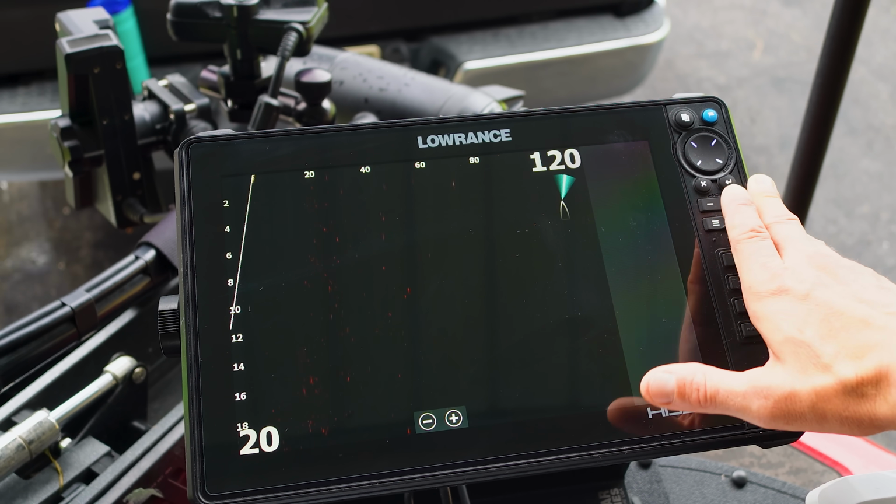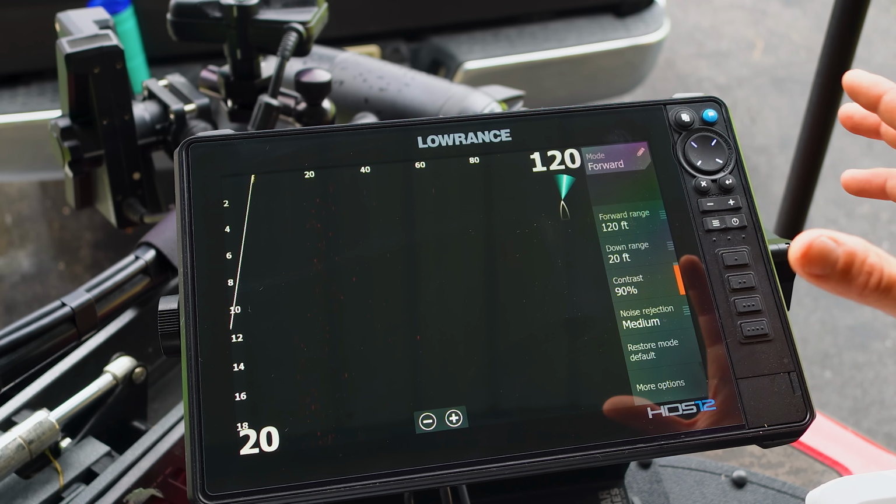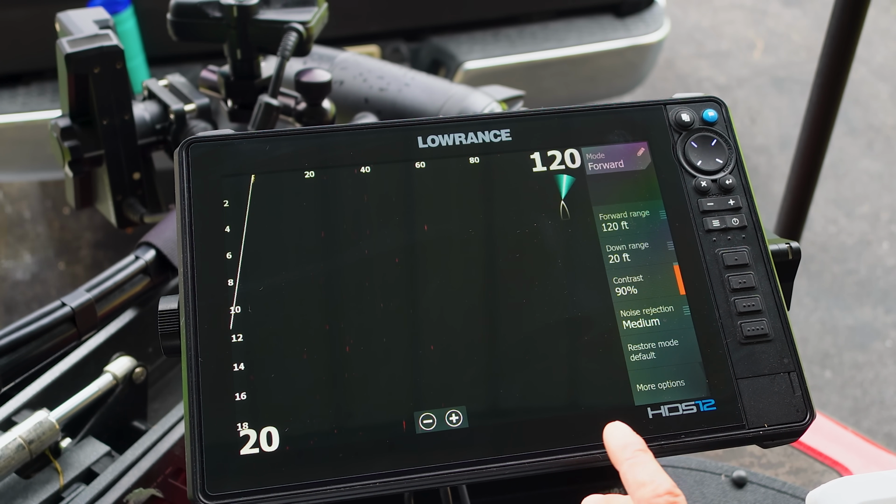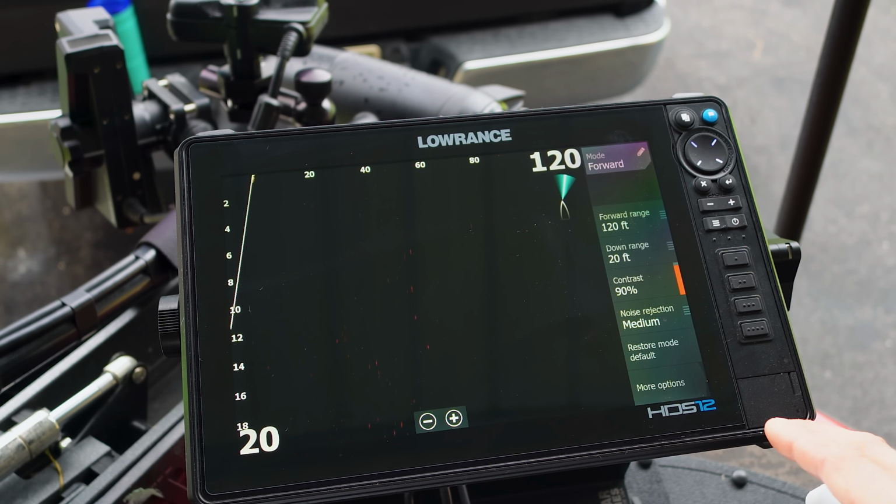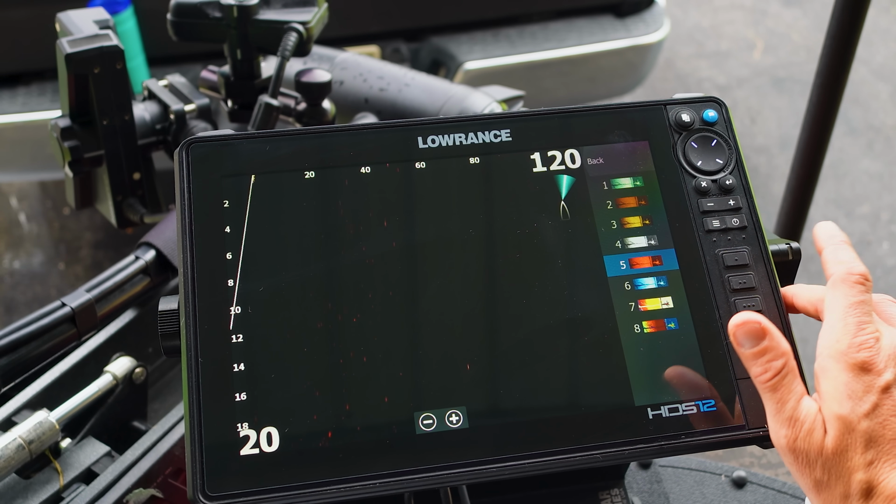The reason low in the grass is because I want to be able to see more chatter. I want to be able to see kind of little sneaky things. The Lowrance ActiveTarget 2 works better in the grass than the Garmin. I guarantee you, I see more fish slinking around in the grass than on the Garmin. It's 100% true. So other than that, I use the palette 5.